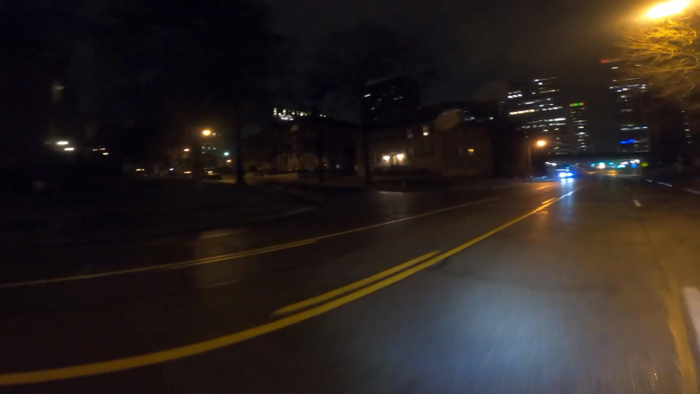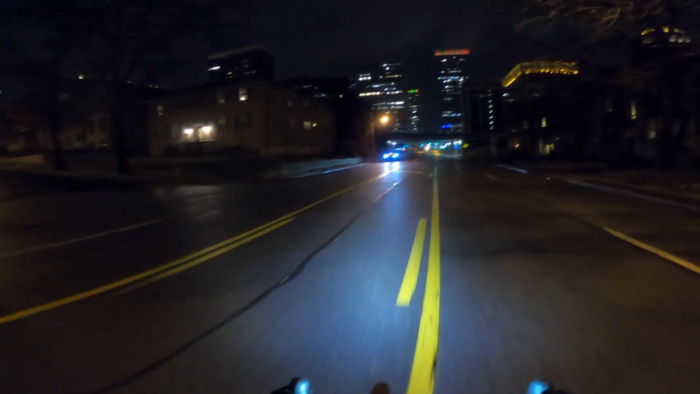I'm gonna make a left here. Let me get over. Make a left. Let's go up this way. A little bit of lightage there to the left. Yeah, I think some of that was actually probably the tenants of that apartment building. They had lights on their balconies.